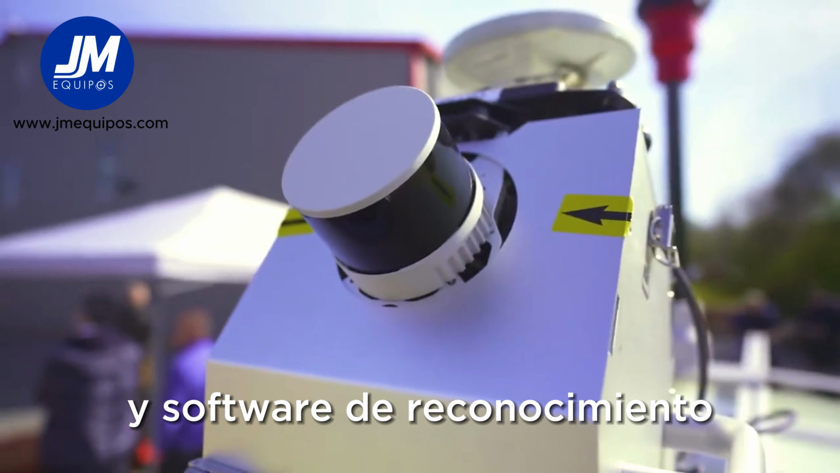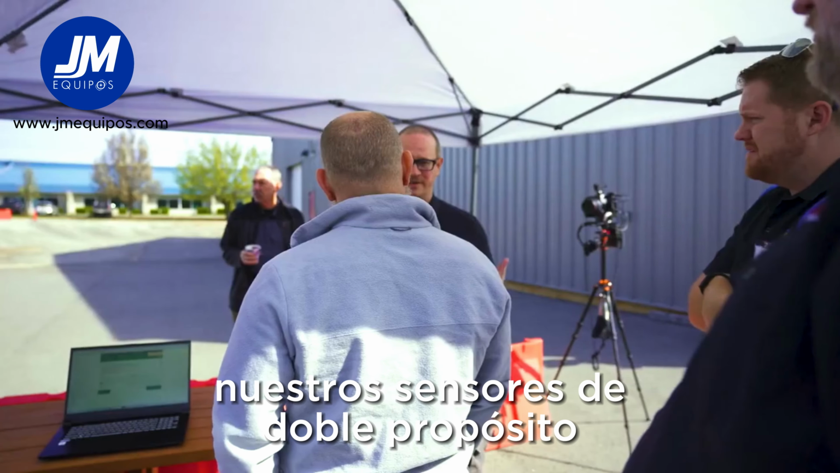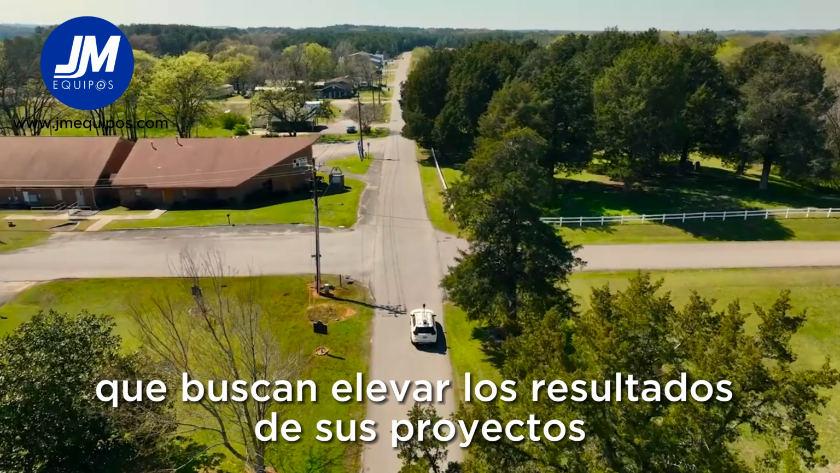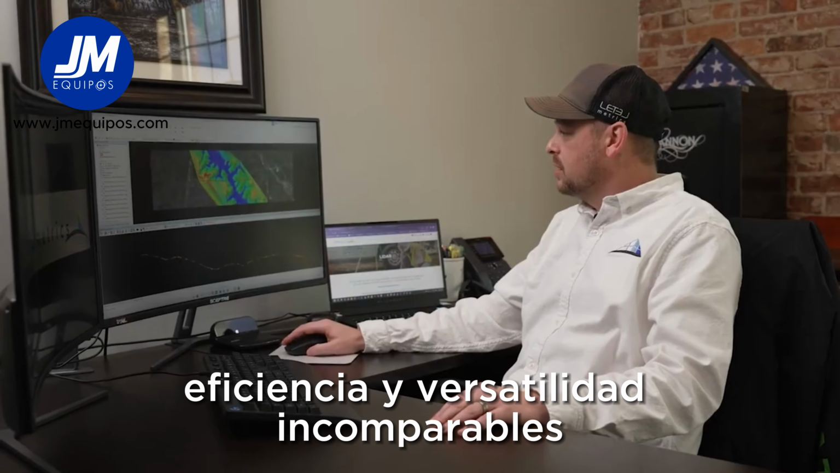Easy to set up, intuitive to use, and with seamless integration of aerial or ground data collection, our dual-purpose sensors are the go-to solution for professionals looking to elevate their project outcomes. Choose TrueView 3D imaging systems for unmatched detail, efficiency, and versatility.